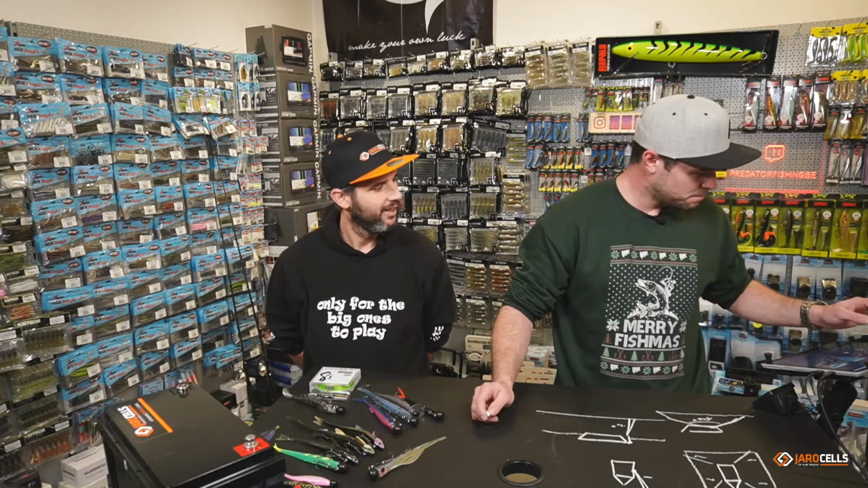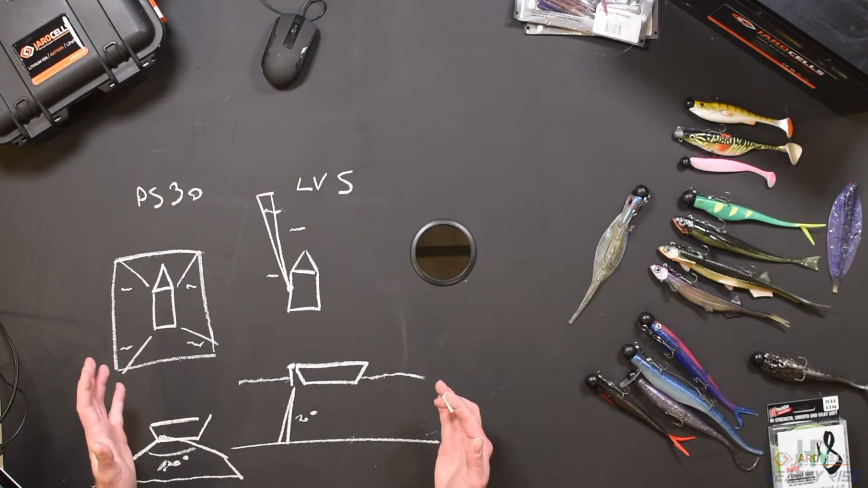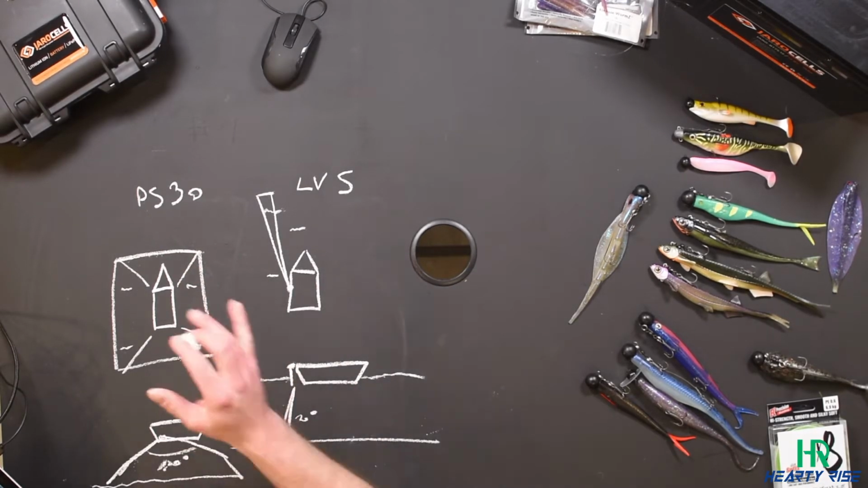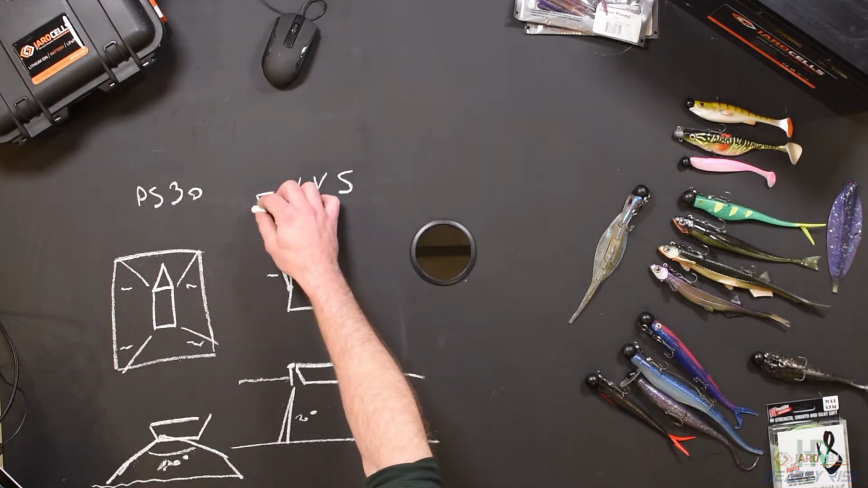So now let's discuss maybe the boat techniques. Dropping with the PS30 is almost impossible. Dropping is perfect, possibly, but sharpshooting is almost impossible. Then with the LiveScope, you can do both.